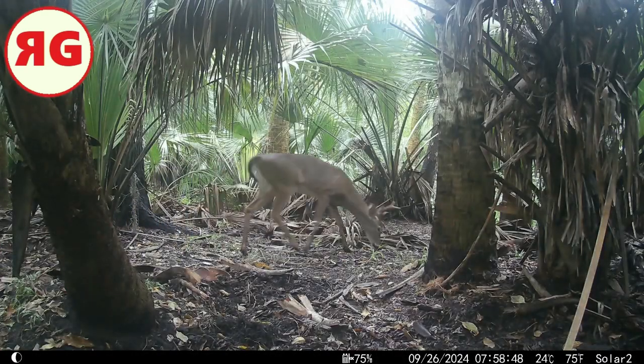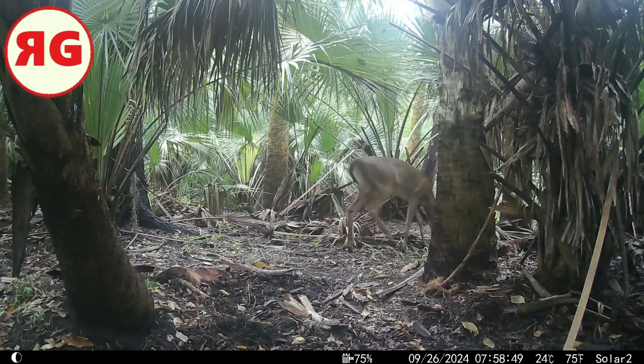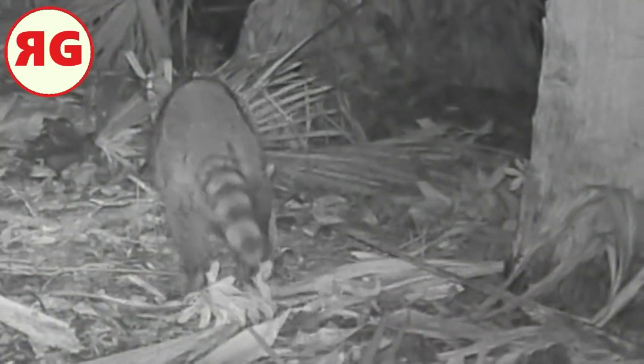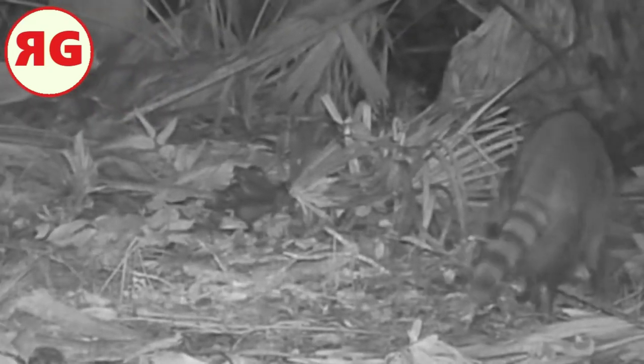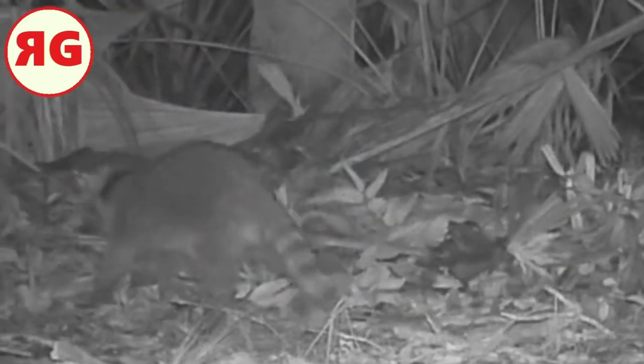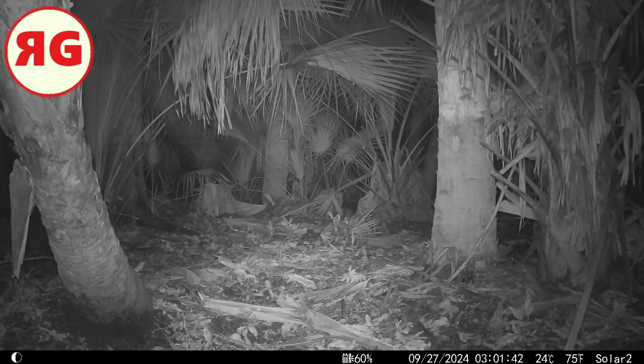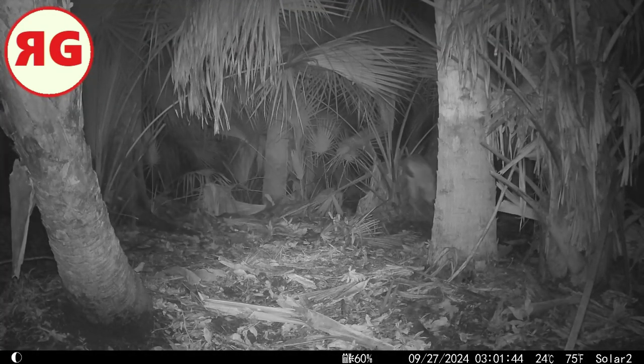There's a buck cruising through. Another raccoon kind of wandering. He's just following his nose. Deer kind of prancing by.